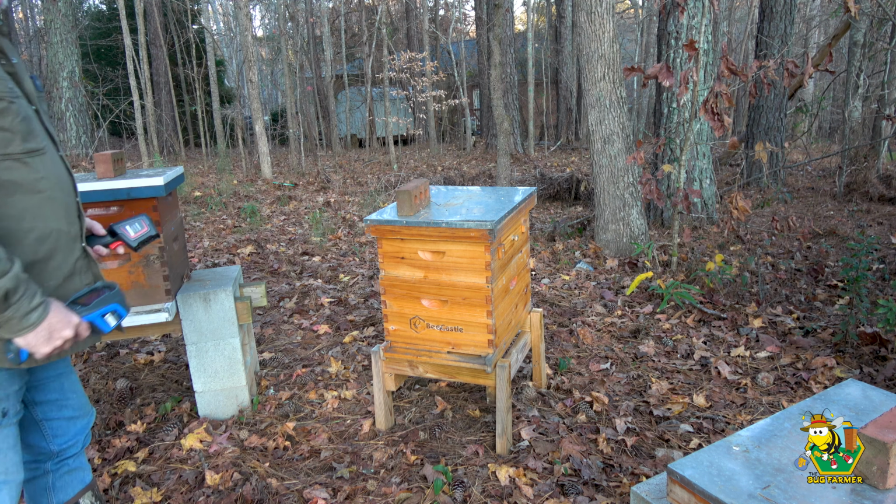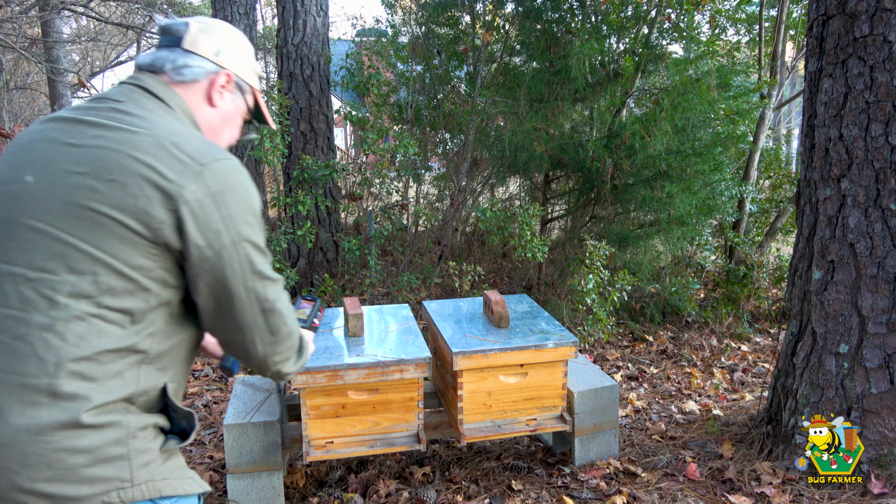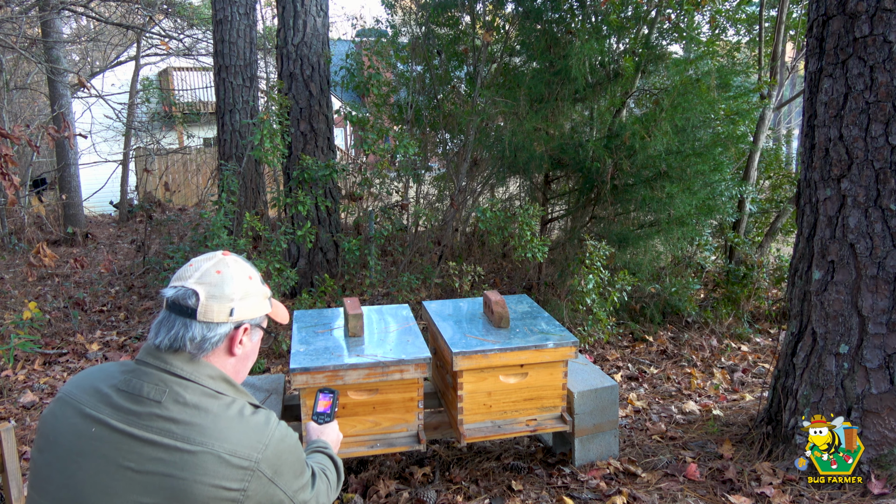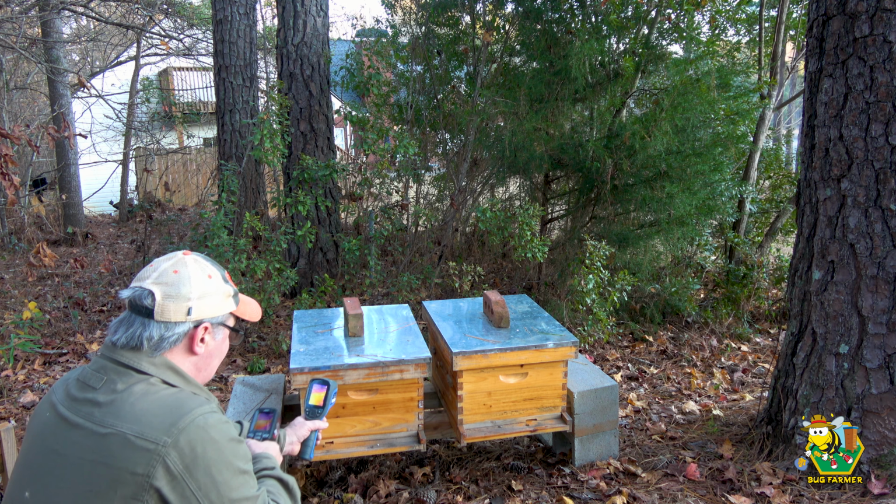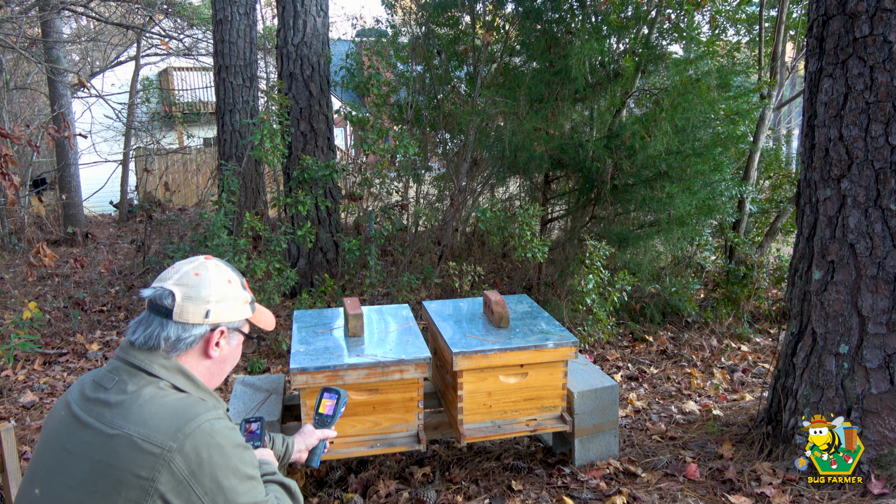Okay. They're alive. The hives that are going to be the hardest to read are going to be these. Tell you what, let me have a look here. Well, you know what? They look good. Okay, that one says 45 degrees. And that one says, that one's got to be wrong. Maybe this is not calibrated. That's saying 15. And that one's saying 45 right in that handle.